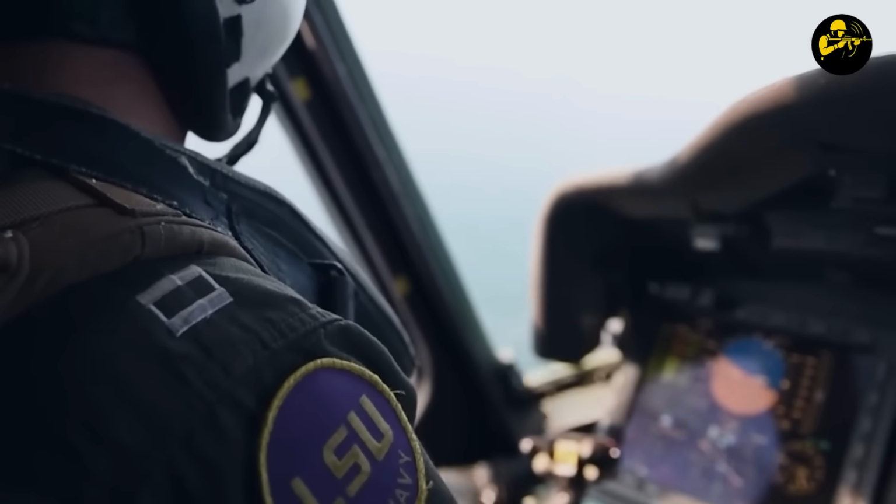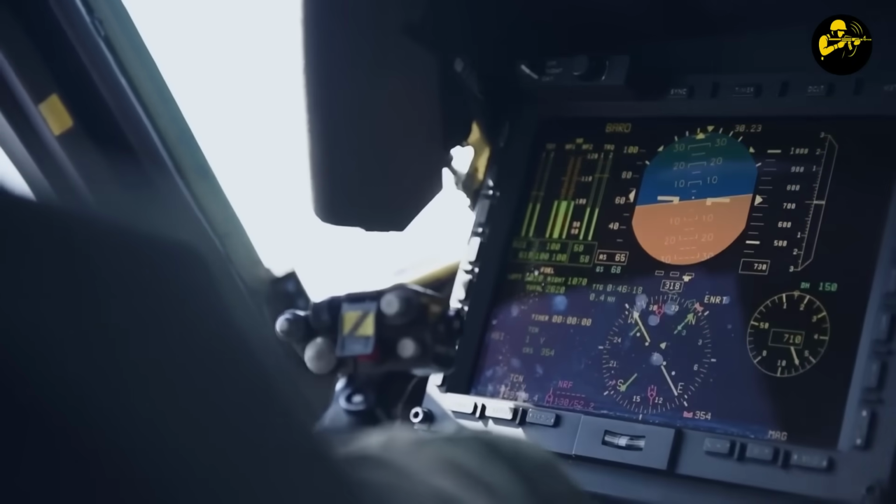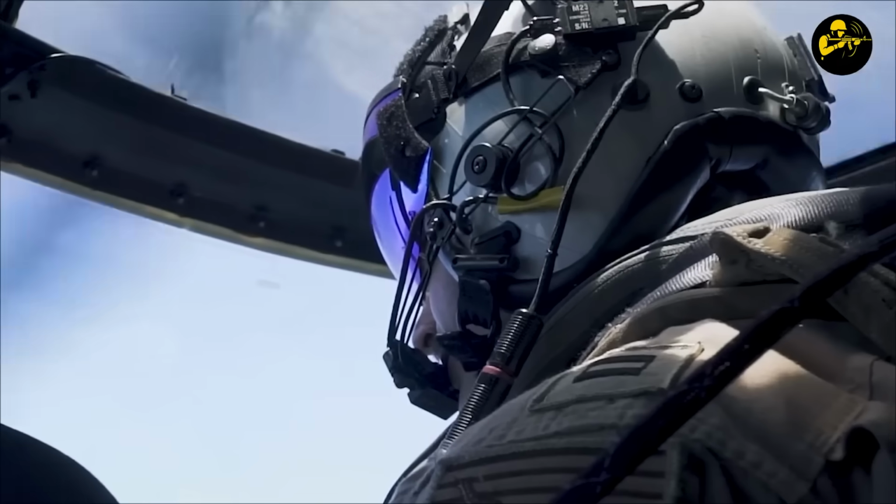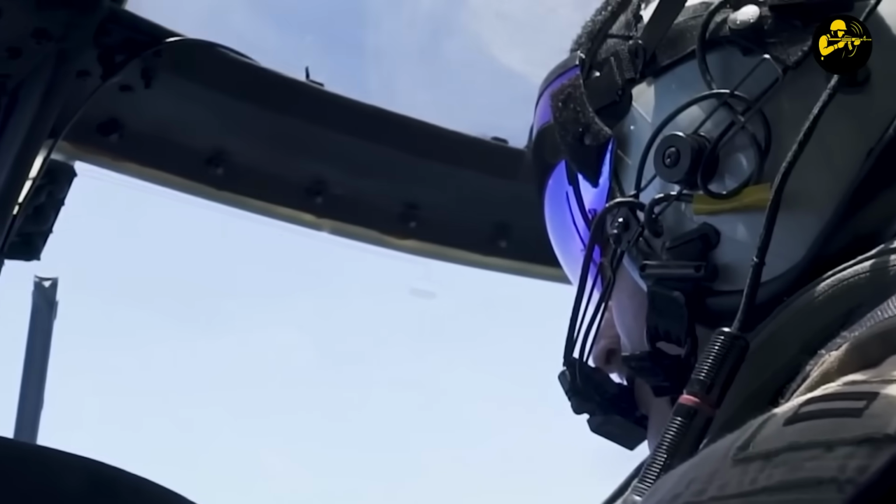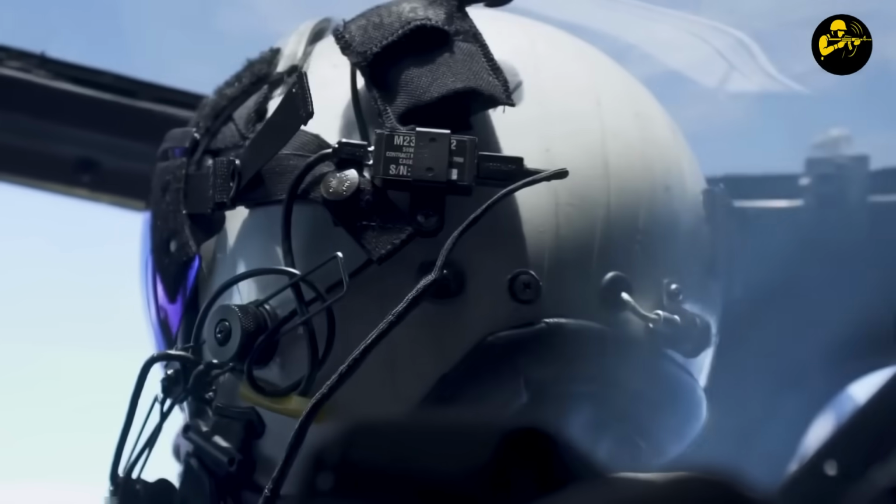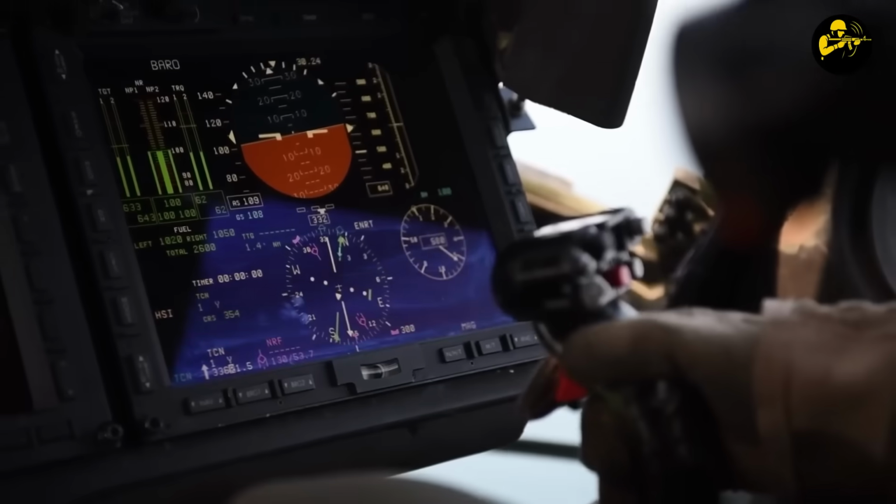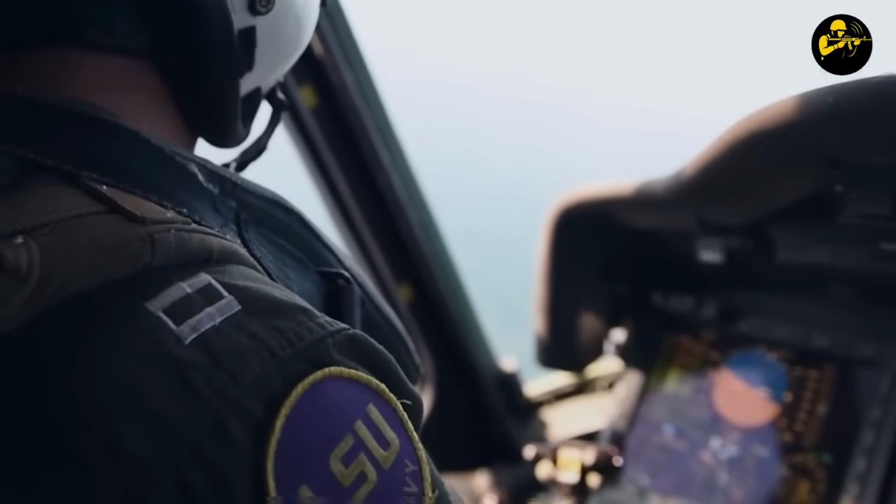Back inside the Viper, the pilot was programming target coordinates into the TSS, the target sight system, projected through the TopOwl visor. The TSS is essentially Iron Man's helmet if Tony Stark had enlisted in the Marines rather than building a billion-dollar tech empire. This $200,000 piece of head-mounted wizardry weighs just under 5 pounds and projects everything: target data, flight symbology, laser range, weapon cues, directly into the pilot's field of view.